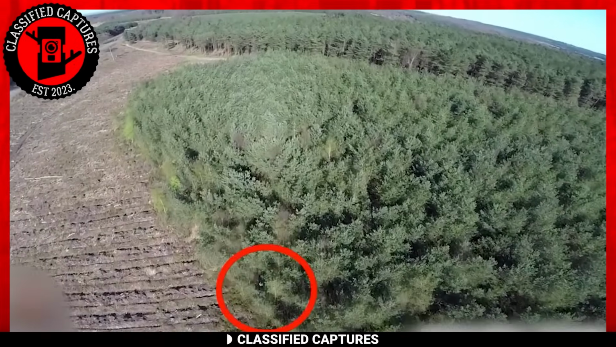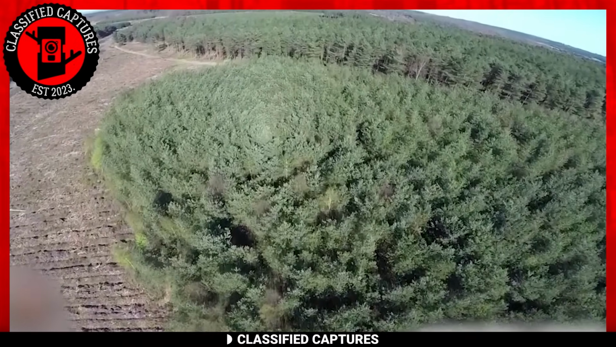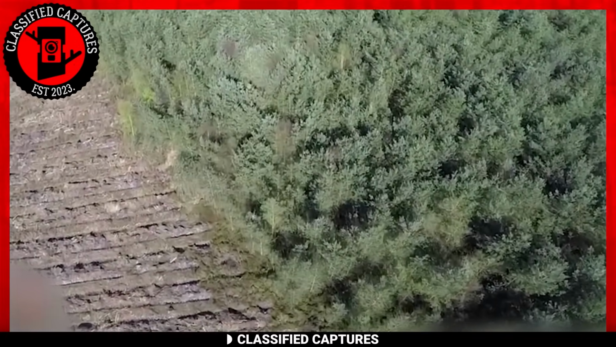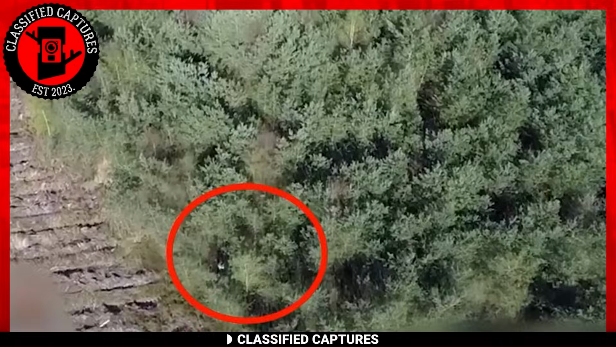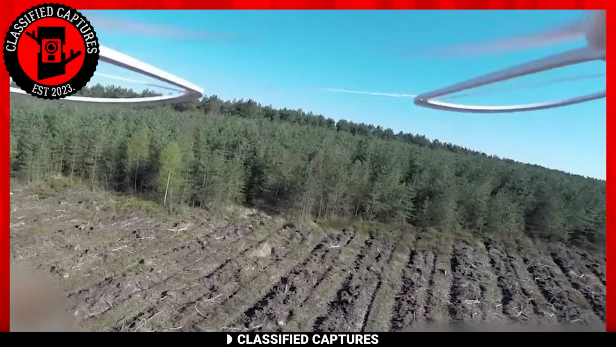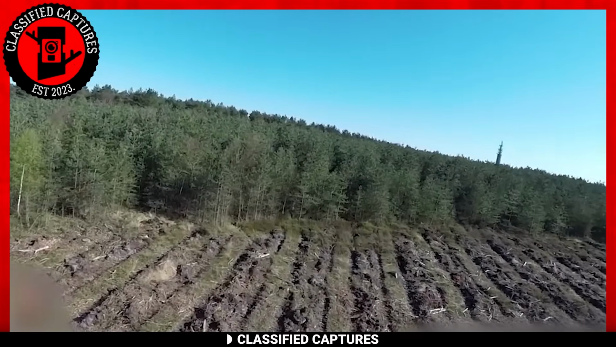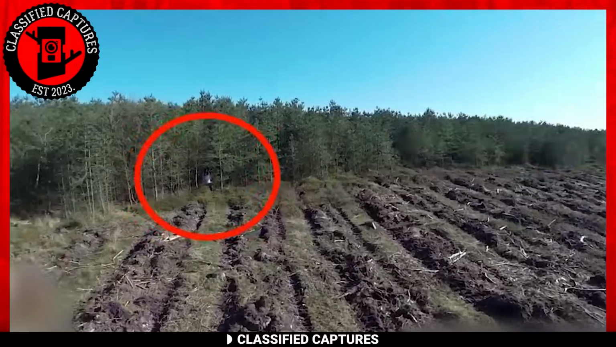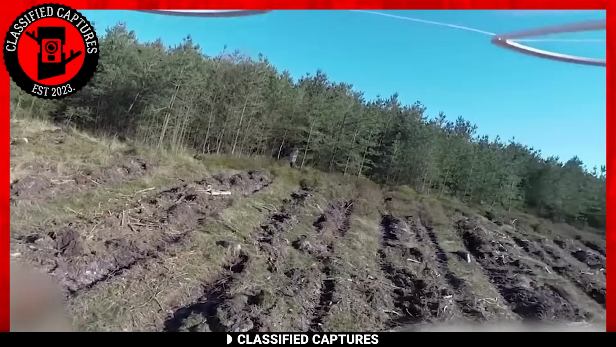On the YouTube channel Furious Otter, a drone operator was exploring the woodlands of Canachase when he stumbled upon something quite peculiar among the trees. In the footage, a figure stands amidst the dense forest, appearing to be wearing a white robe. What's immediately striking is the figure's height, which nearly matches that of the towering trees surrounding it. This aspect alone makes it highly unlikely that it's a human.